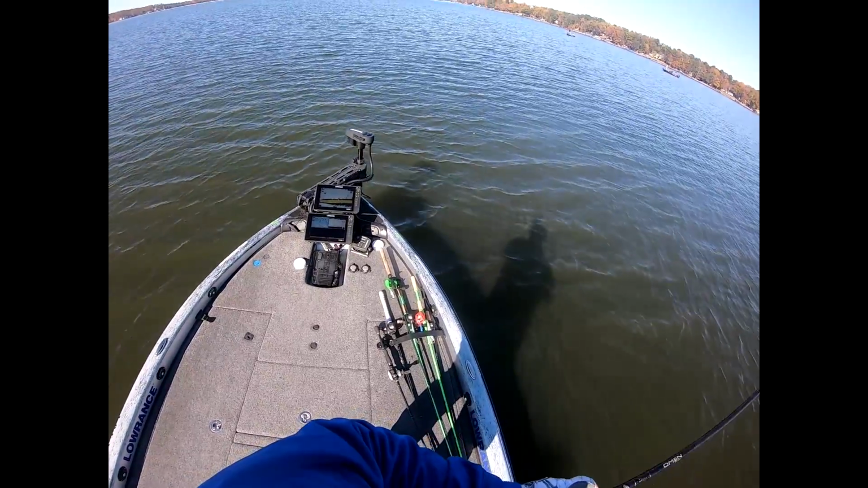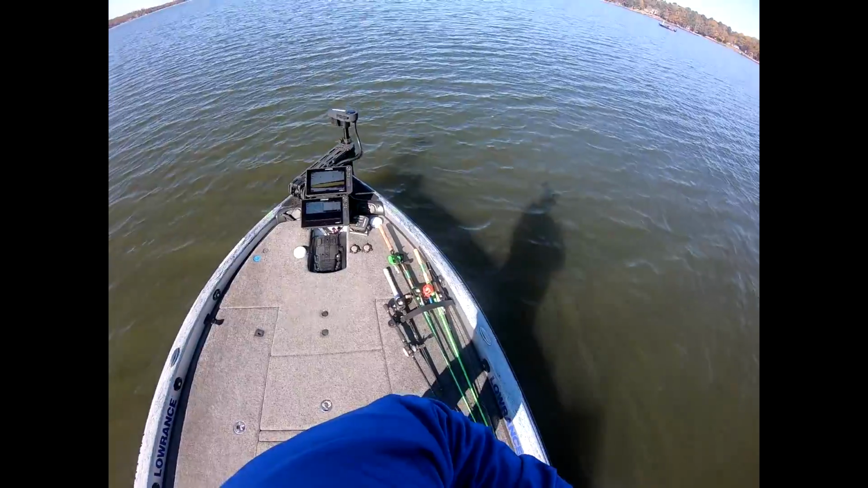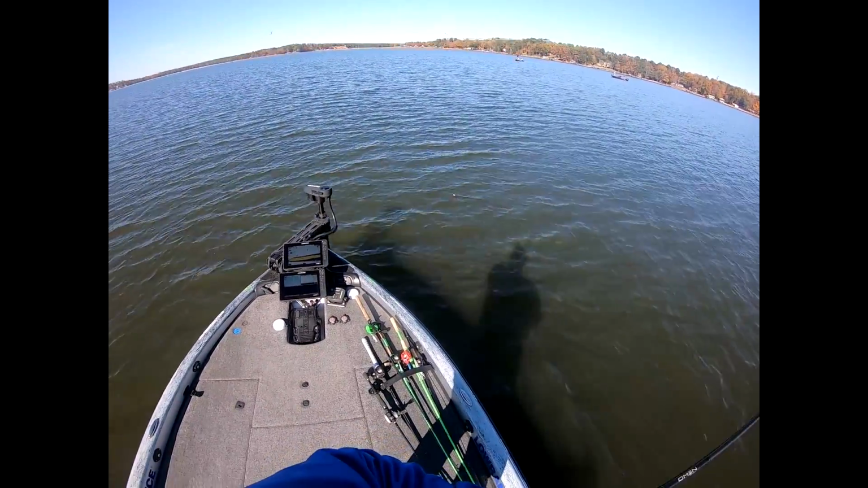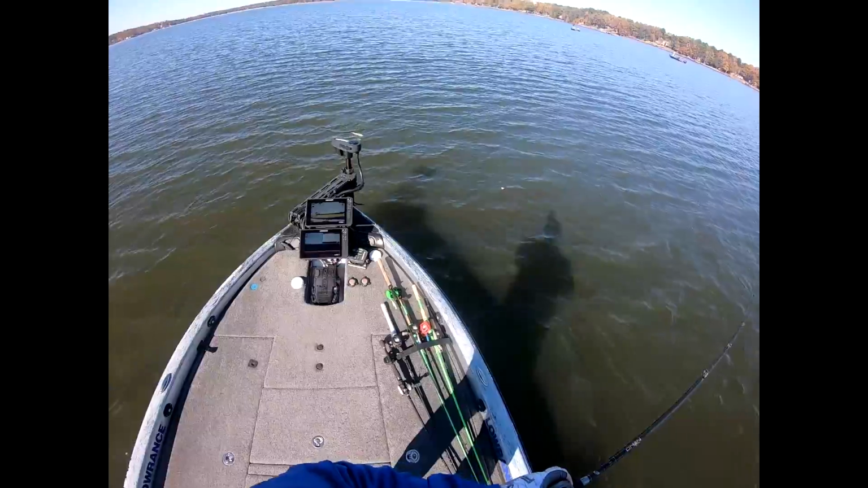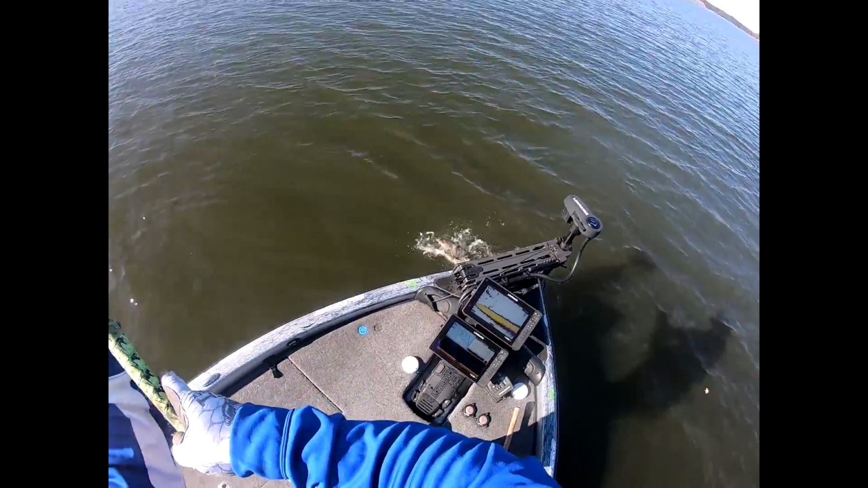There he is. Right where it's supposed to be. Right out in front of that pack right there. Oh, it looks like I got a couple largies. Oh, I got a striper and a largie.